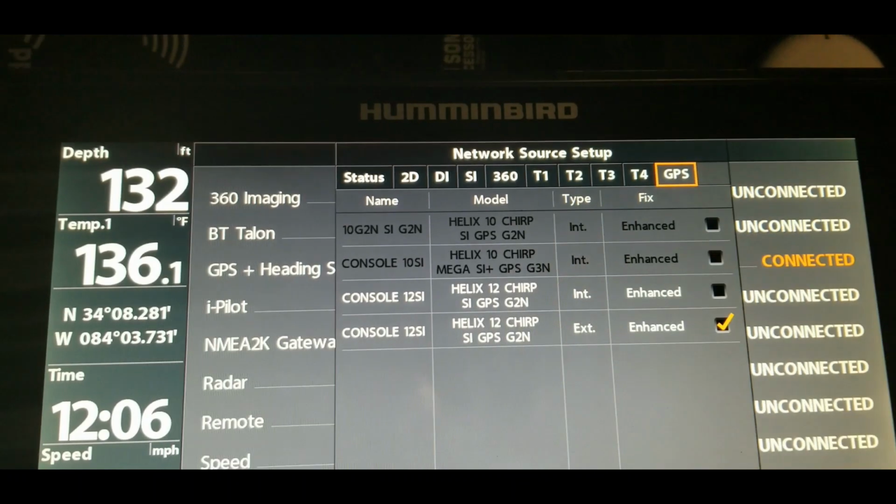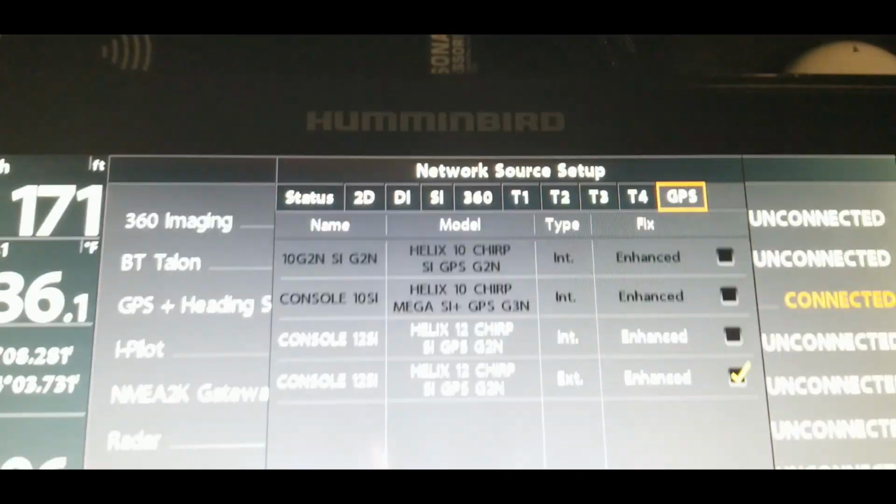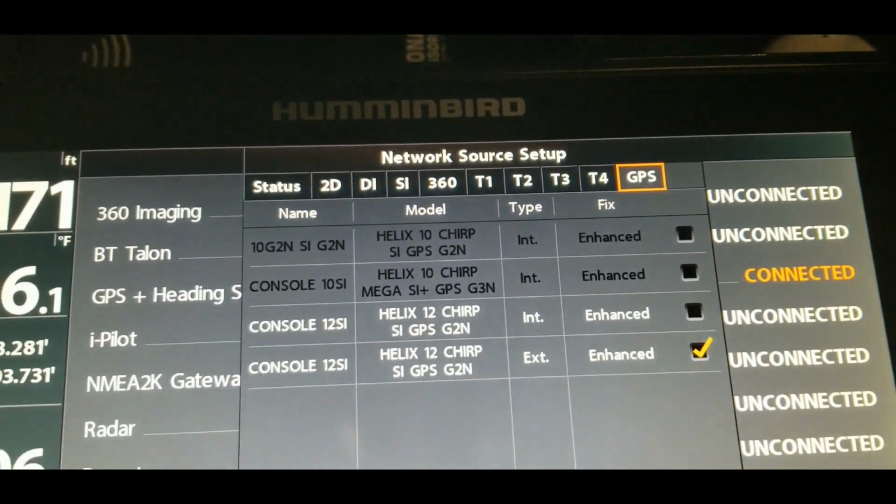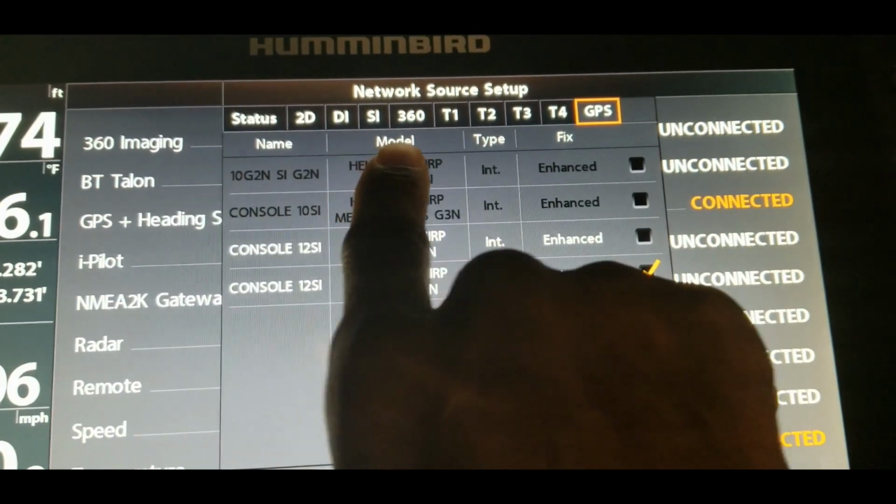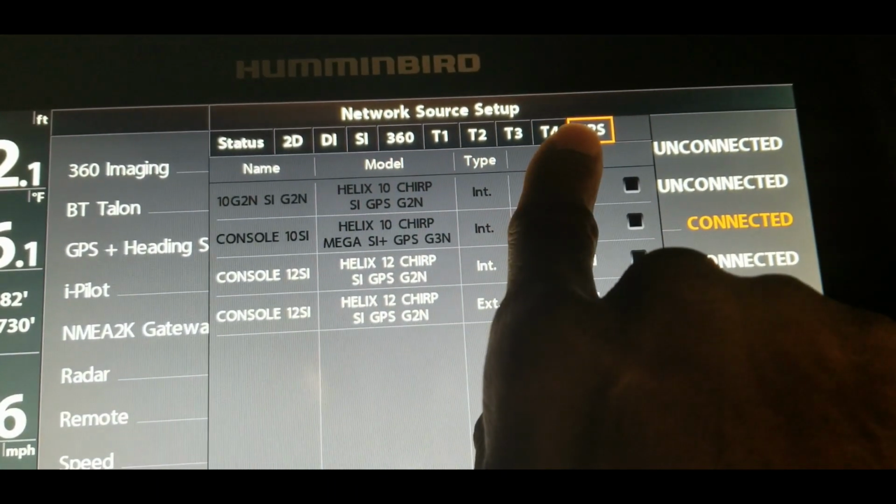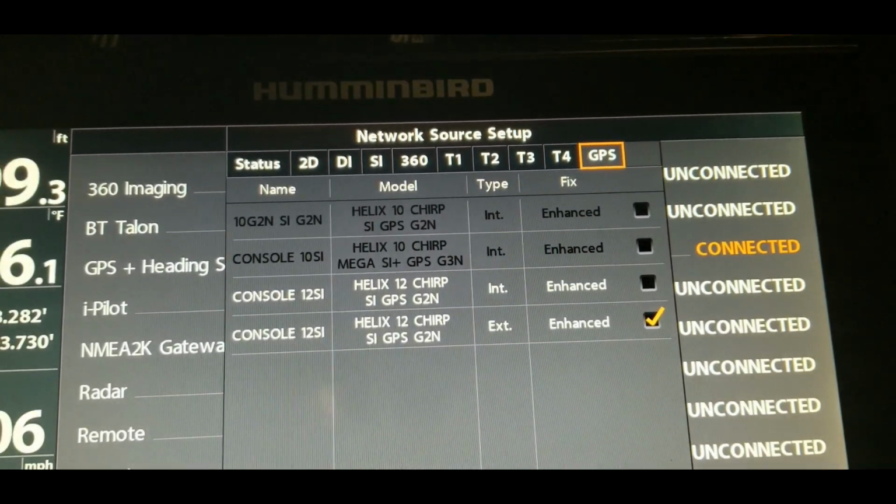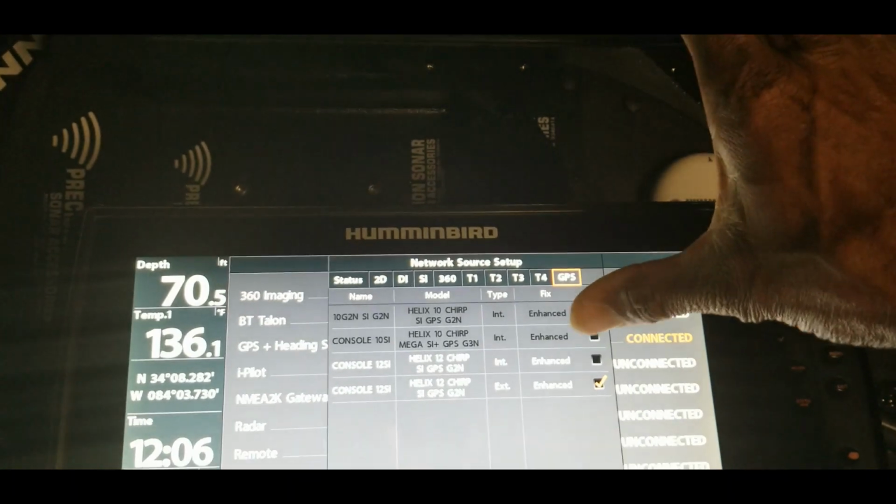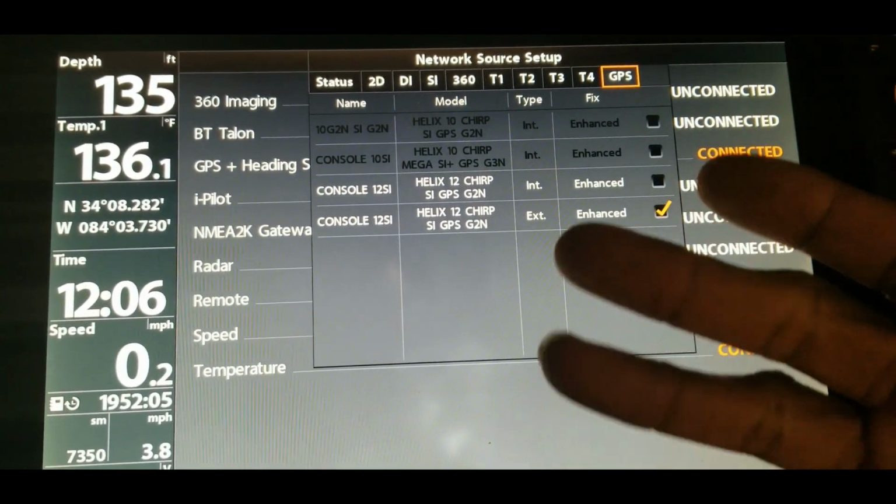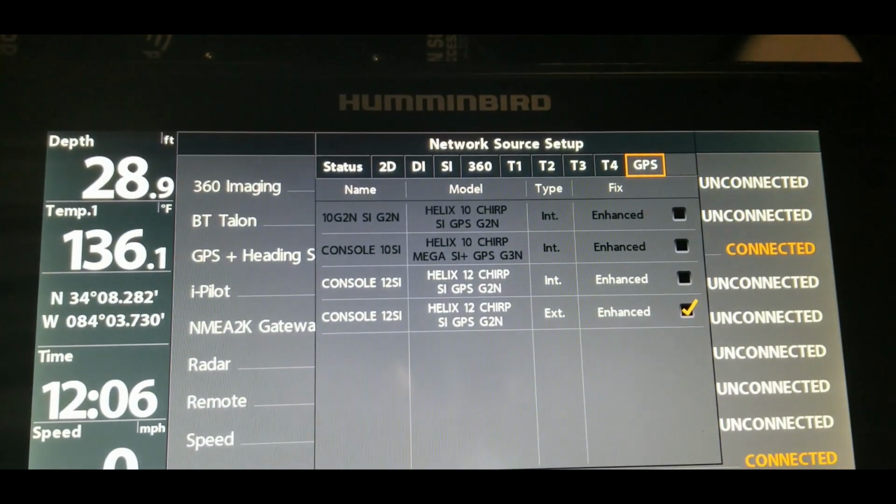All right, so that's pretty much the setting that you go to, guys, to get your network source set up, to make sure everything is networked and reading from the transducers and the pucks that you want them to read from. You could, if you wanted to, have these read from the back of the boat, but there's really no reason for that. I pretty much have everything in the front run to the transducer on the trolling motor. Everything in the back is run to the transducer on the transom.